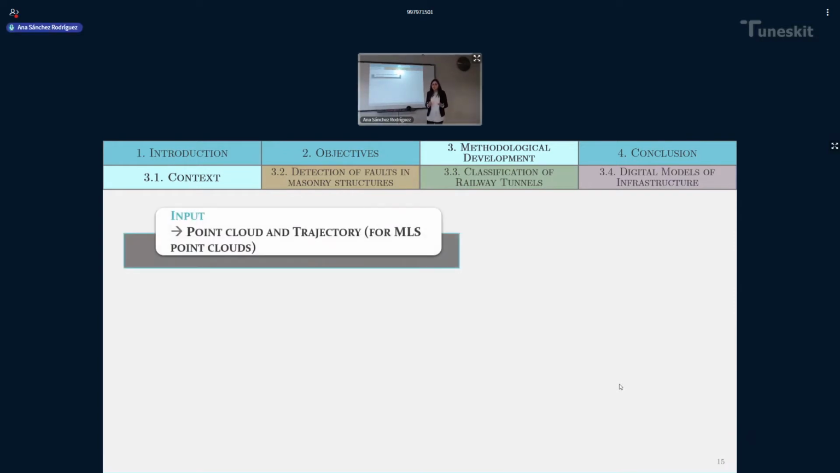Okay, so what do we do now with that data? This is the process followed by anyone working with point clouds. The first step is to get the input, which is a point cloud and a trajectory in the case of mobile laser scanning systems.